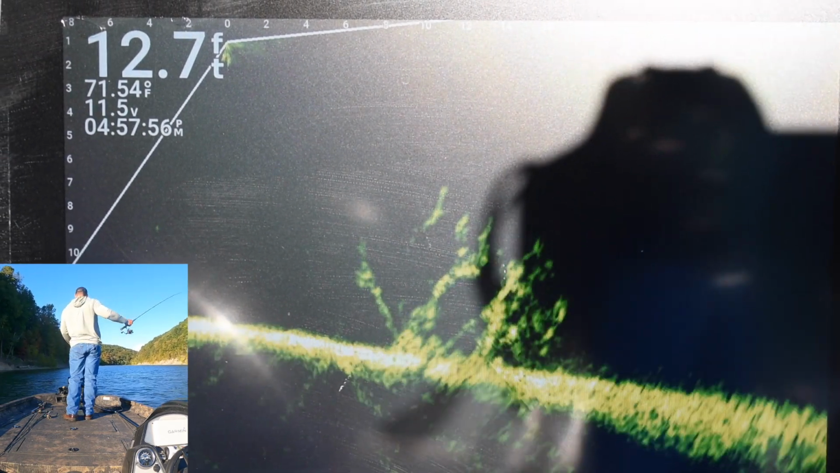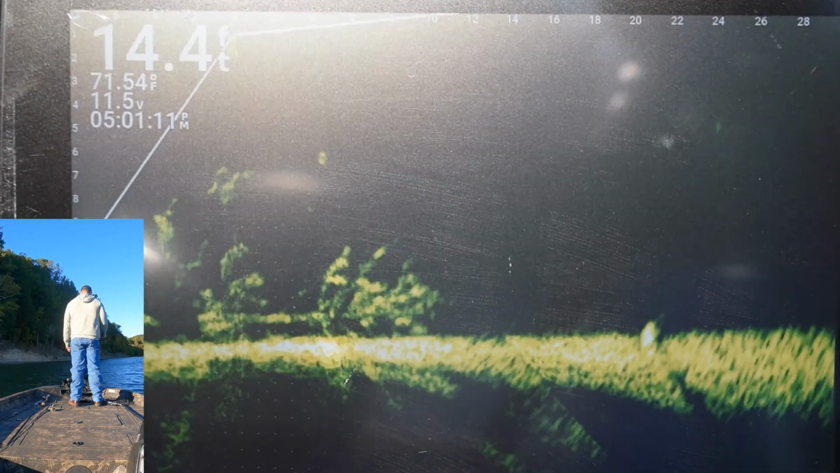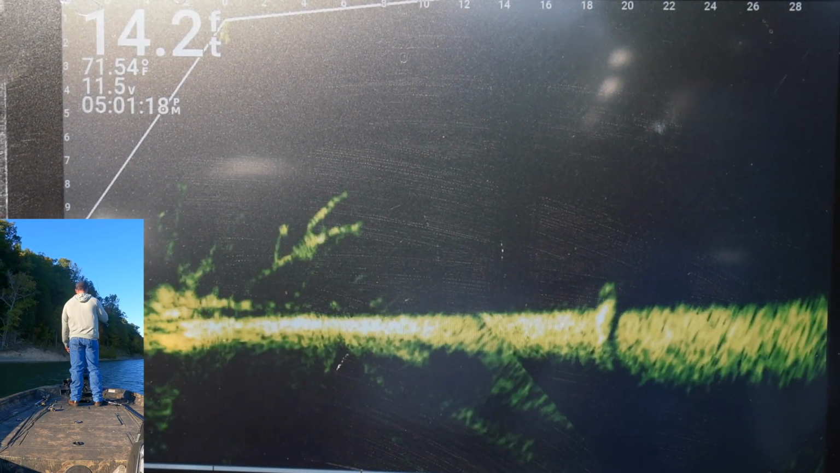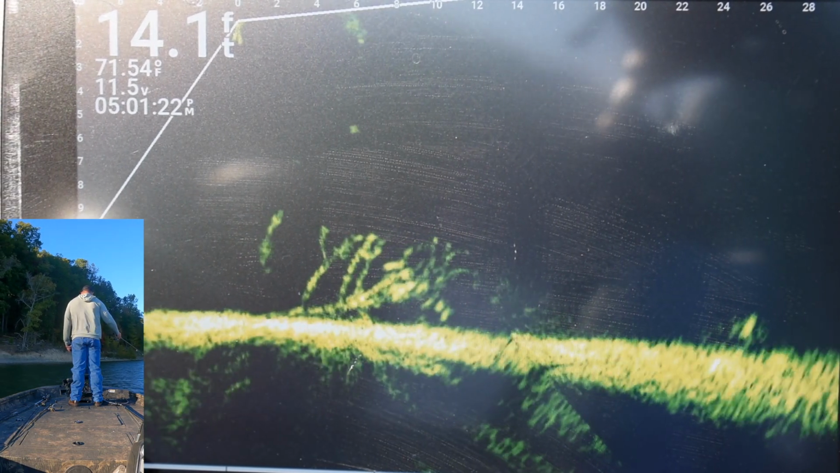as you're going to see in this video, and from what I've seen the last couple times I've been out there, these fish are not on top of any of the cover. They're definitely down in it, and under it, you're having to really get down in it.